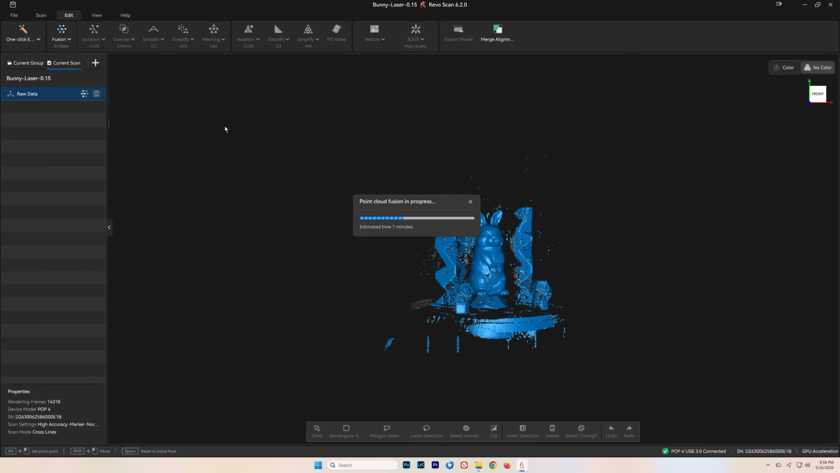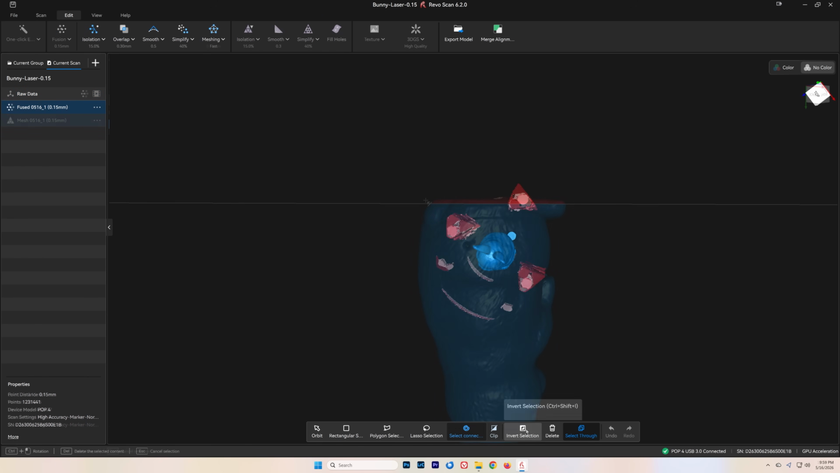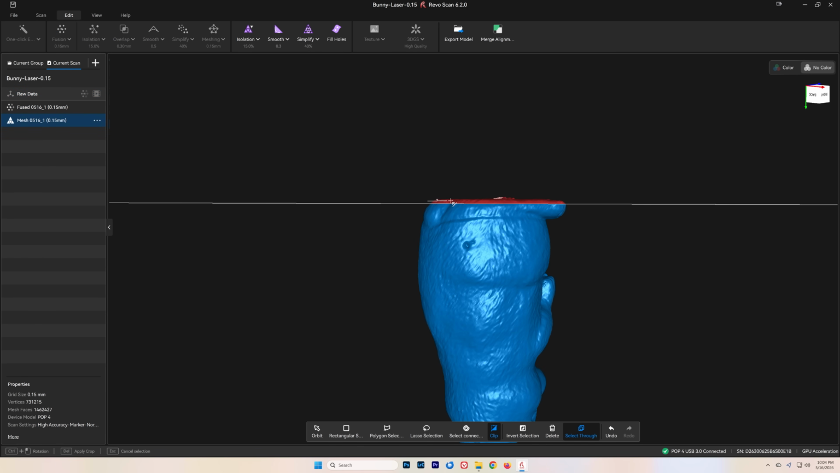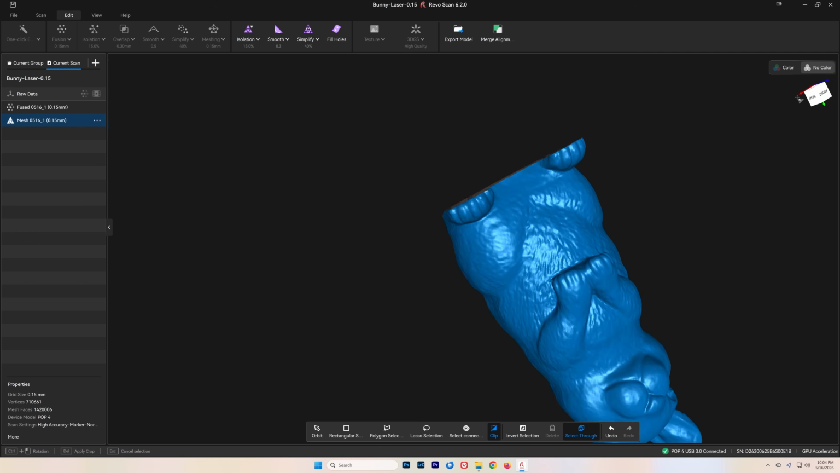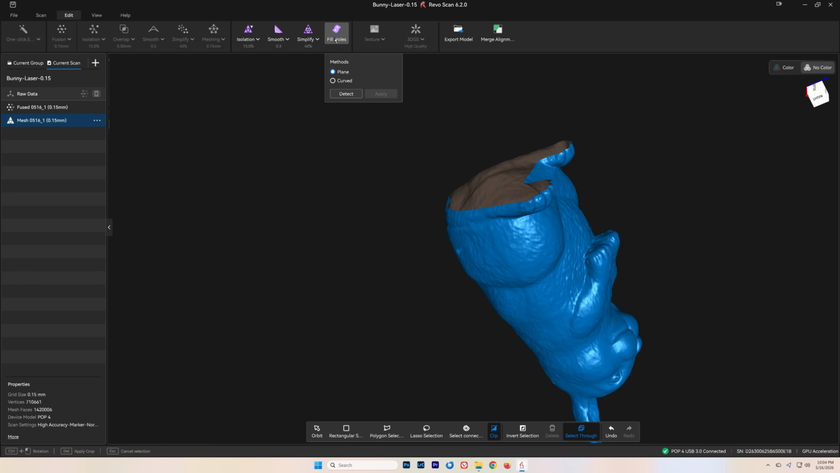Now, I am using a fairly powerful computer to do this. It is equipped with 96 gigabytes of RAM, so most of the work that I do on this machine doesn't really stress out the PC whatsoever, but I have used some lower powered laptops and they work fine. Just make sure that you're paying attention to the minimum requirements that Revopoint sets out for you. So now we'll go ahead and slow down the video.